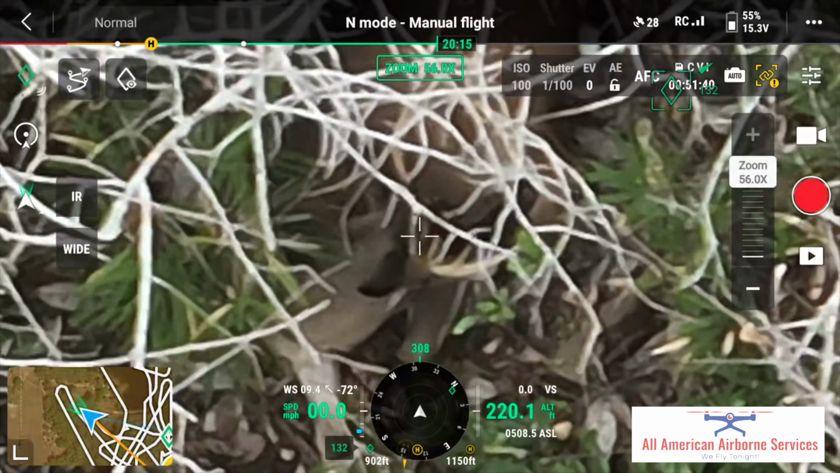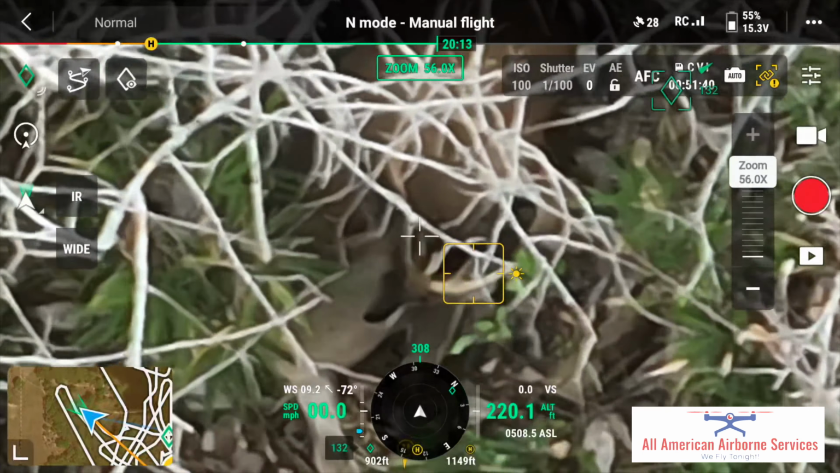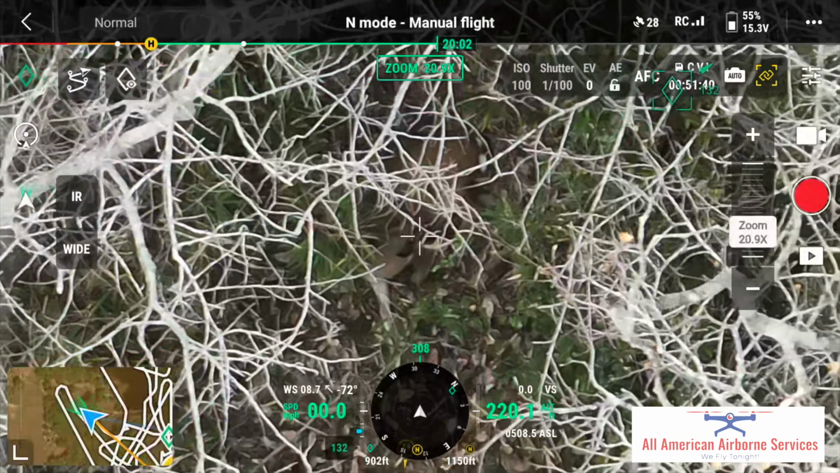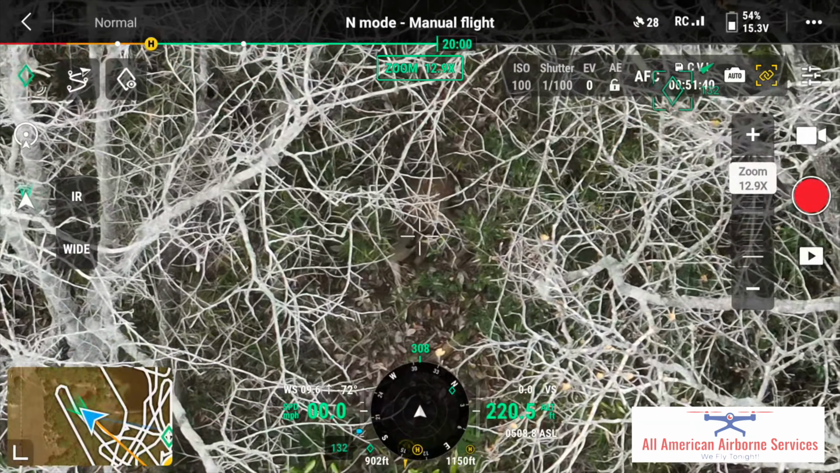He's right there. They're doing a lot. Yeah. I can't tell. I don't know which one. I think he's looking that way. Yeah. Is he laying down? Yeah. Mm-hmm. Well, most of them are.